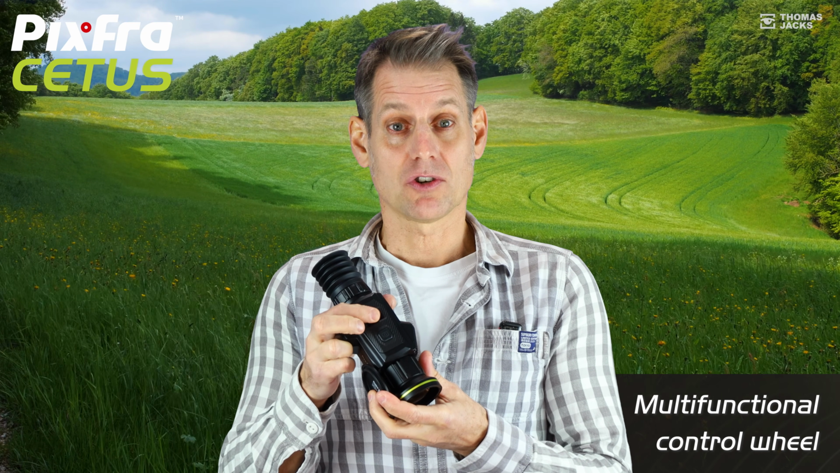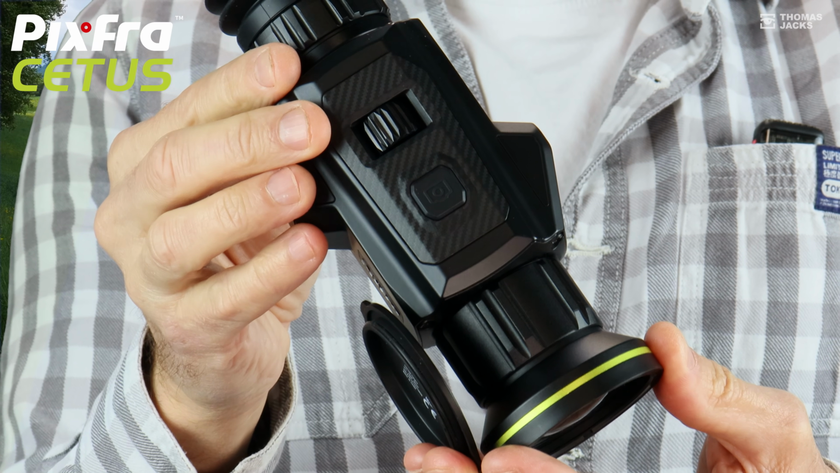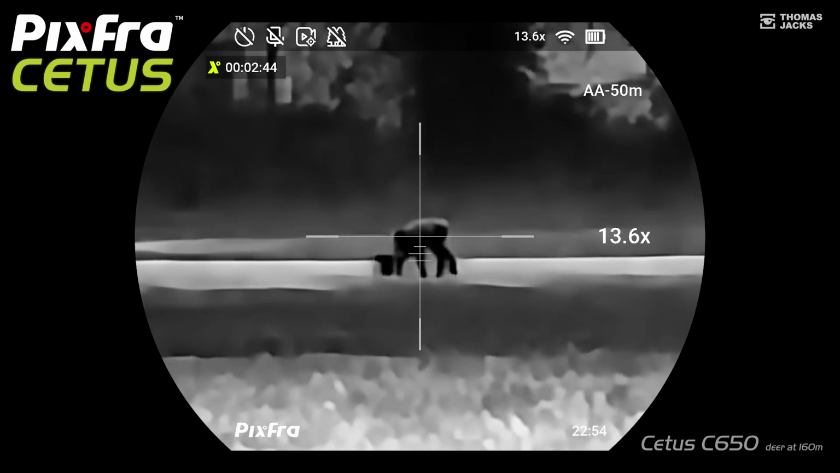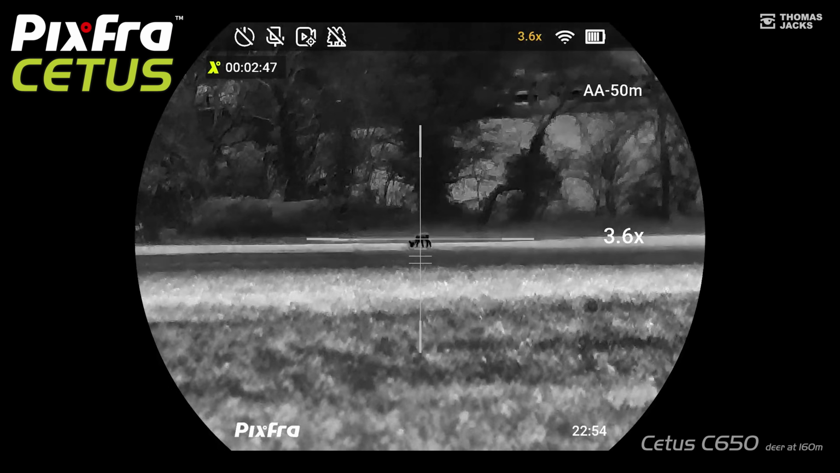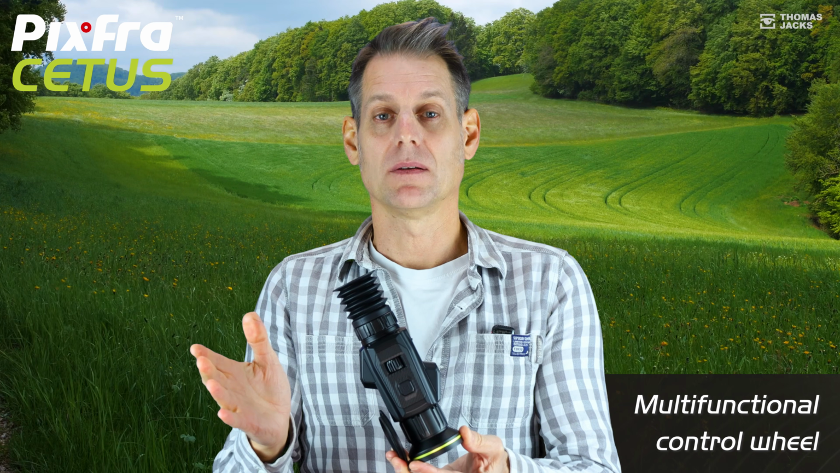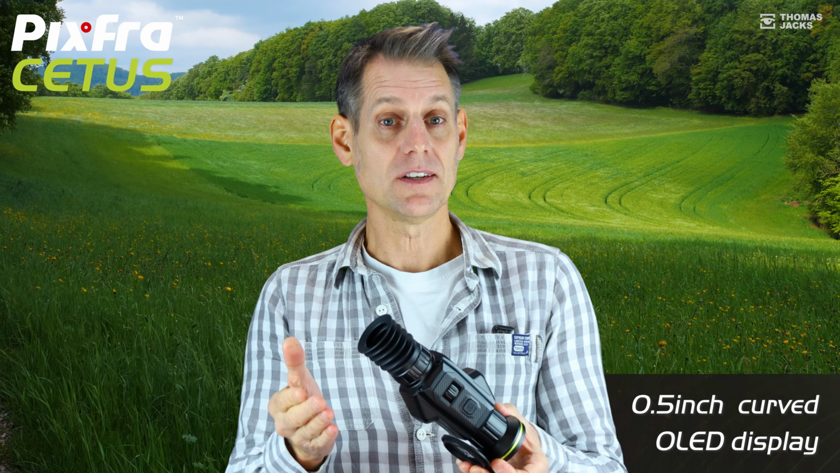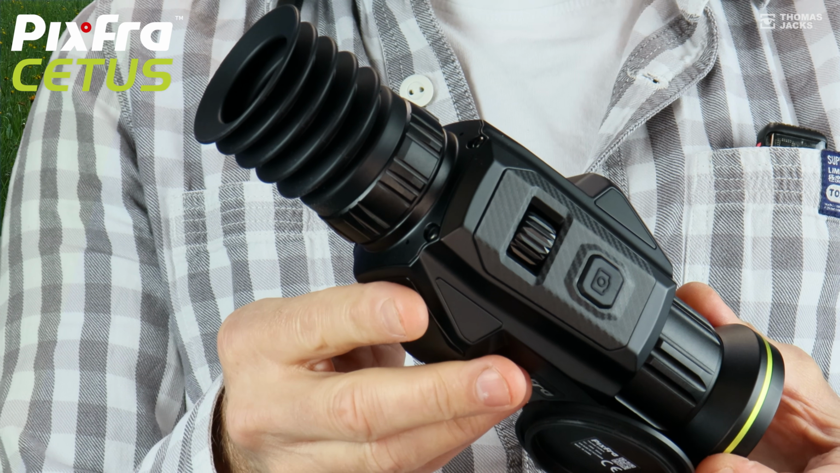Before we go into the different options available, I just need to mention one thing, and that is the cleverness of this control wheel. It's all you need to operate everything in the menu and digitally zoom. And you do it all with just one finger. It's so simple there is no learning curve. The Cetus is totally intuitive, it makes perfect sense, and it all works like a dream with clear and common sense guidance on a huge 0.5 inch 1600 by 1200 OLED display.